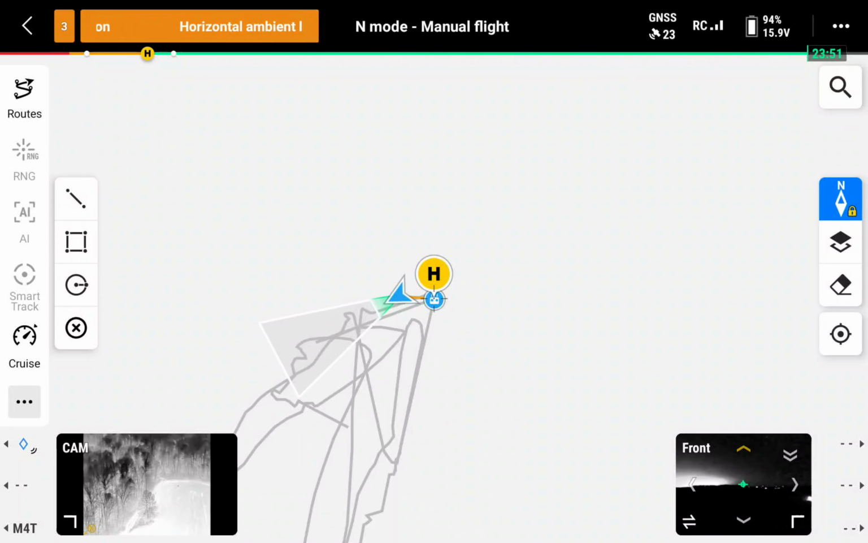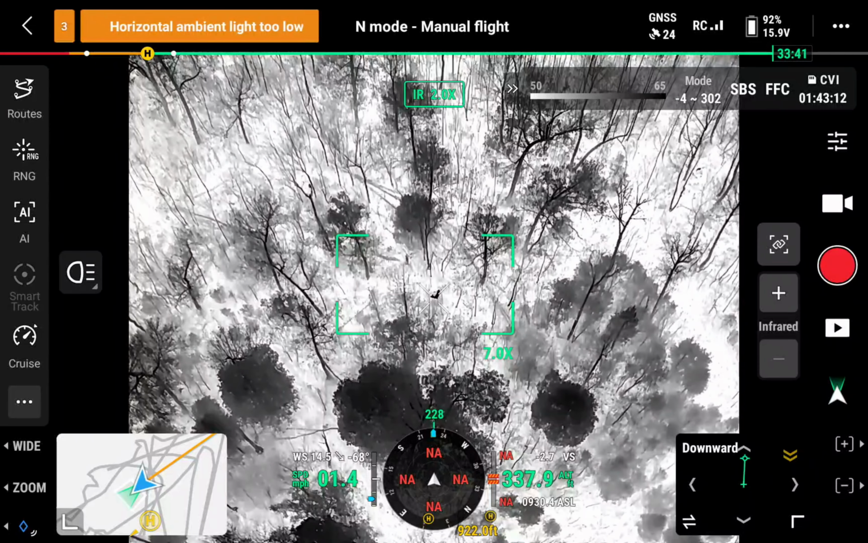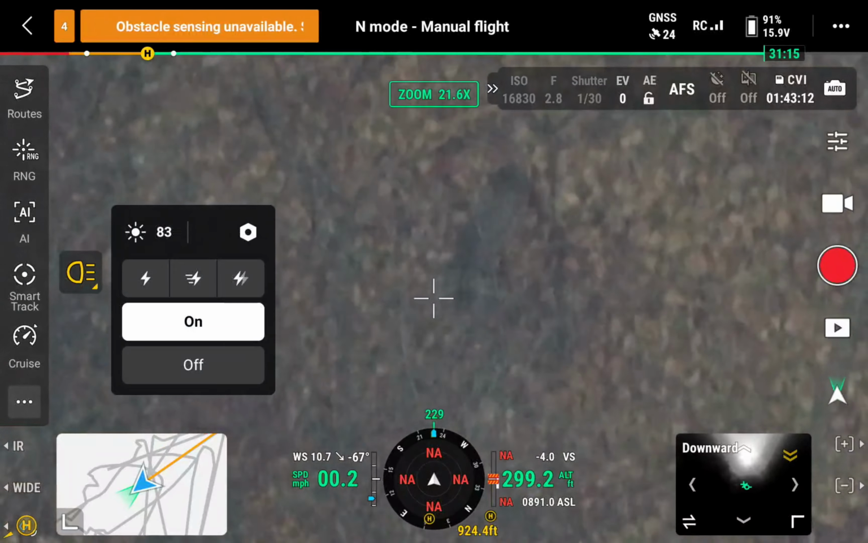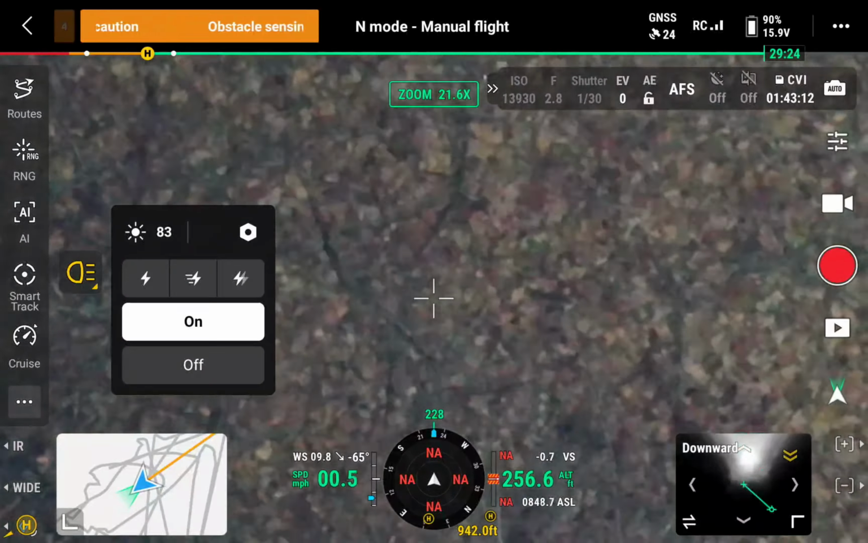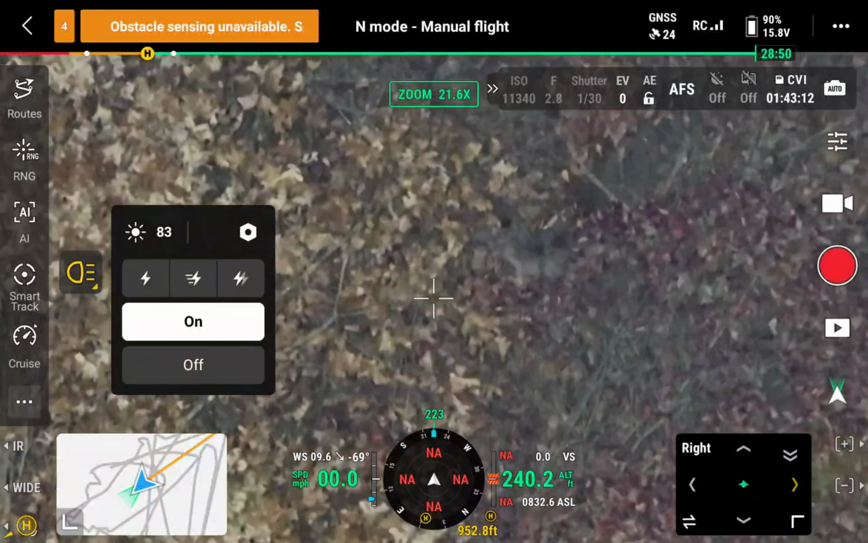So, go for a second battery swap. This time I've been flying for about an hour at this point, and after about an hour on a search like this, if you don't find it in the first 10 minutes, everything starts going through your head of all the thoughts of, why can't I find this deer? Where's this deer at? Where would it have went? Where did it run to?